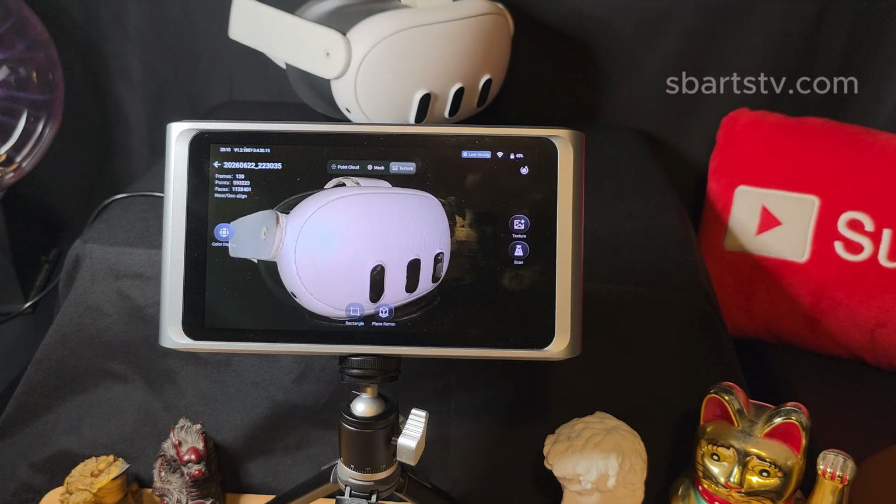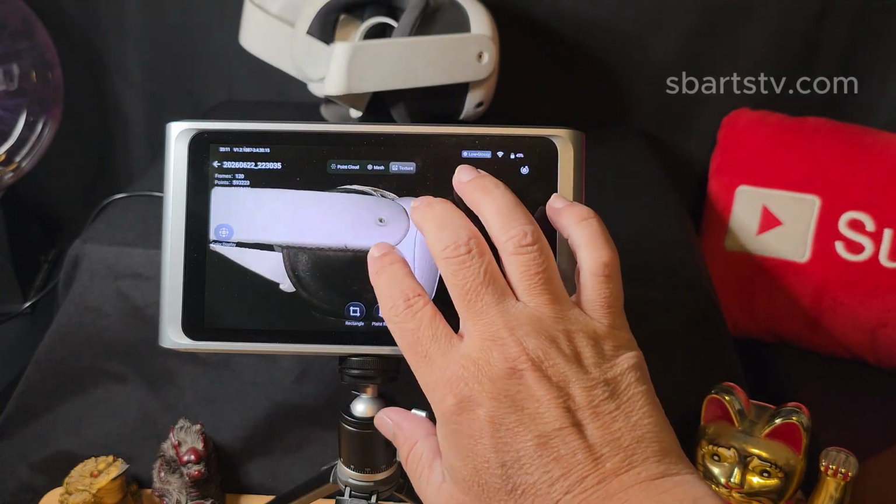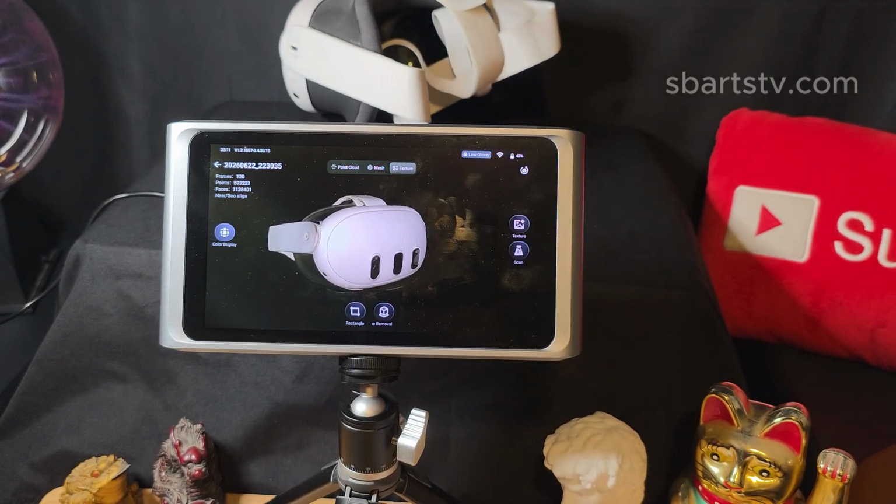But the absolute best one so far was the Meta Quest 3 glasses, and I'm the happiest with the Meta Quest 3 glasses.